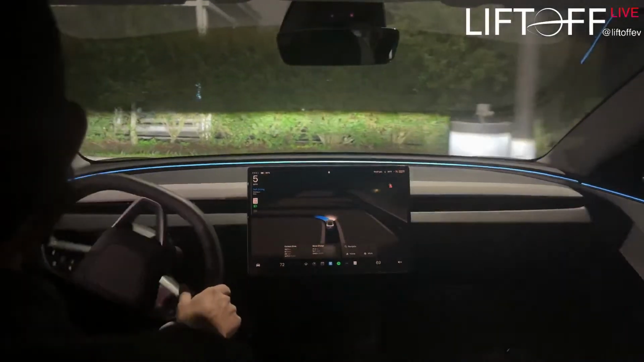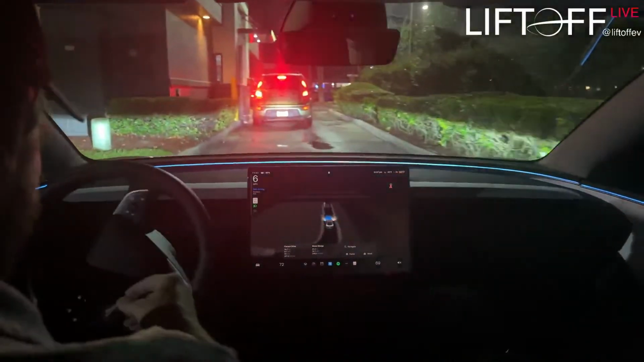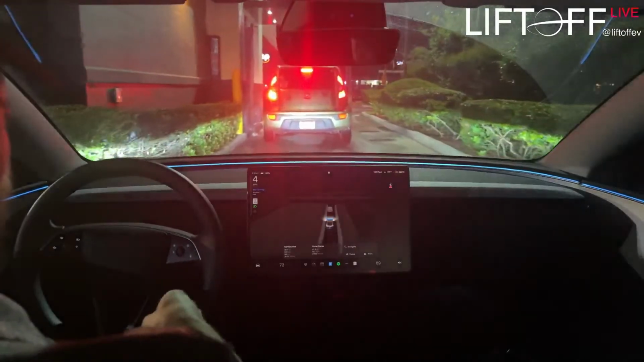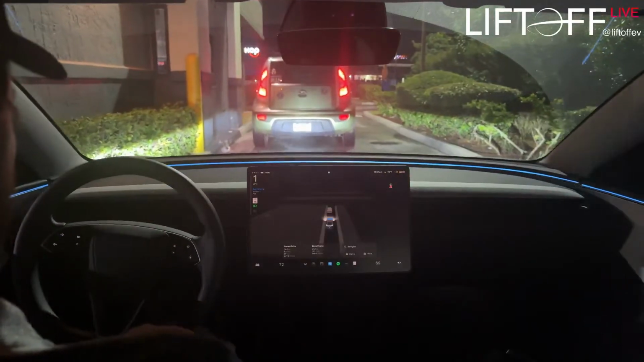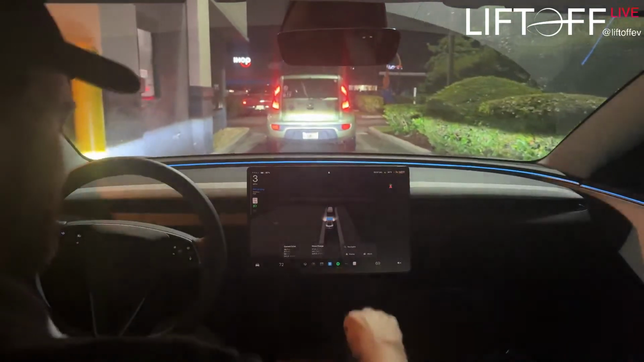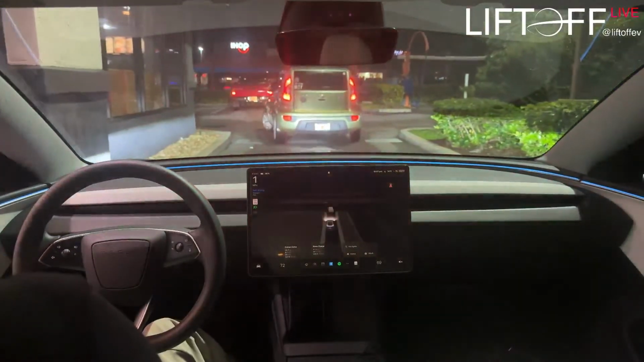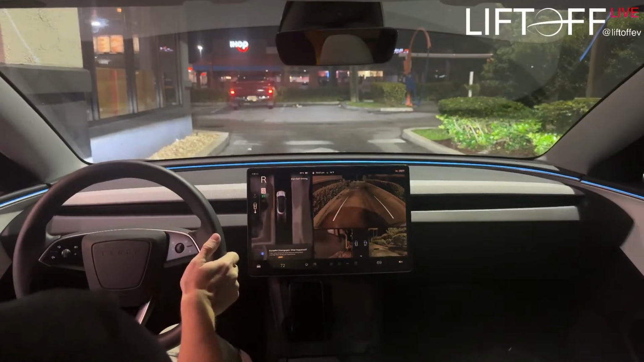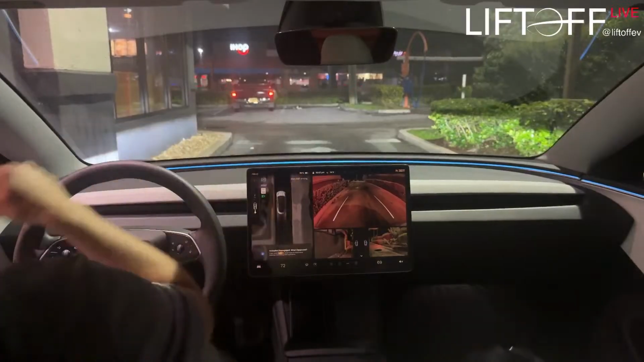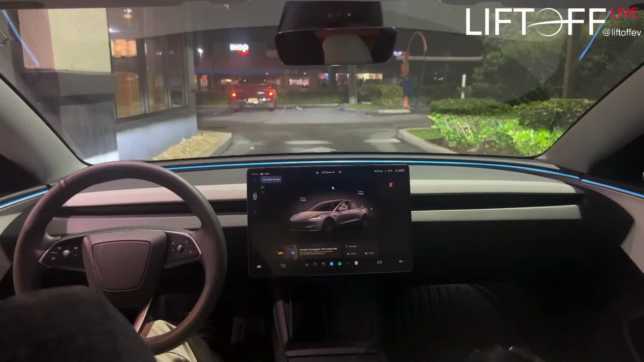Oh, it didn't continue forward on its own, guys. I had to hit the pedal. That's a bummer. But it knew to stop there. That's cool. And it went too far past the window. See, I didn't do very well.